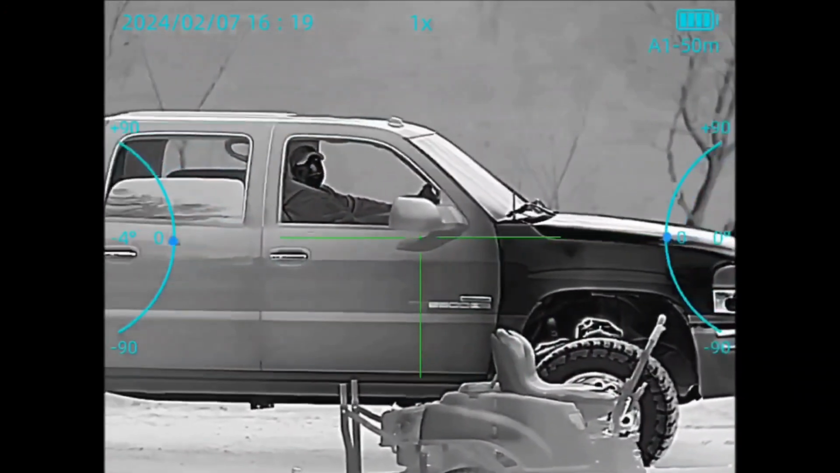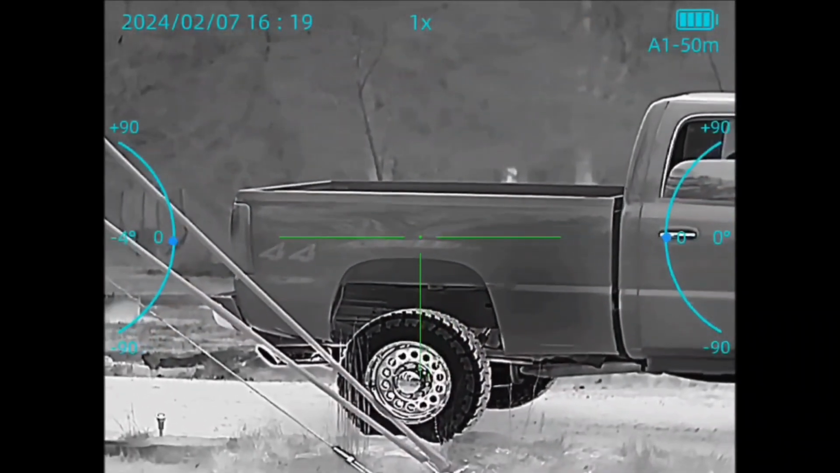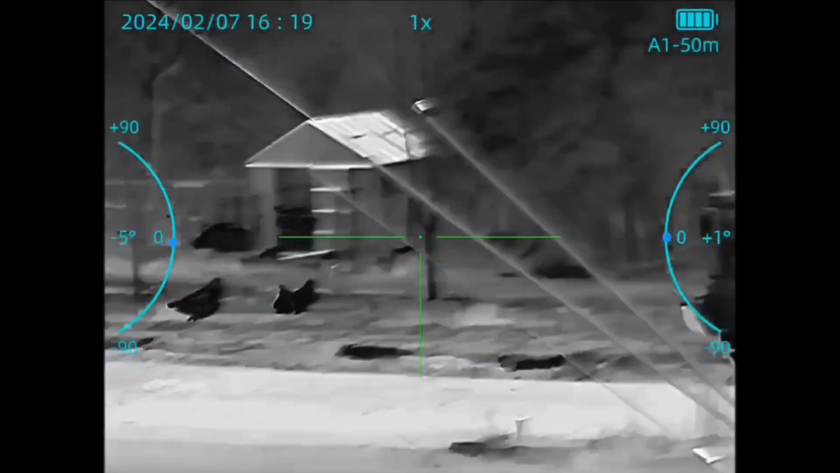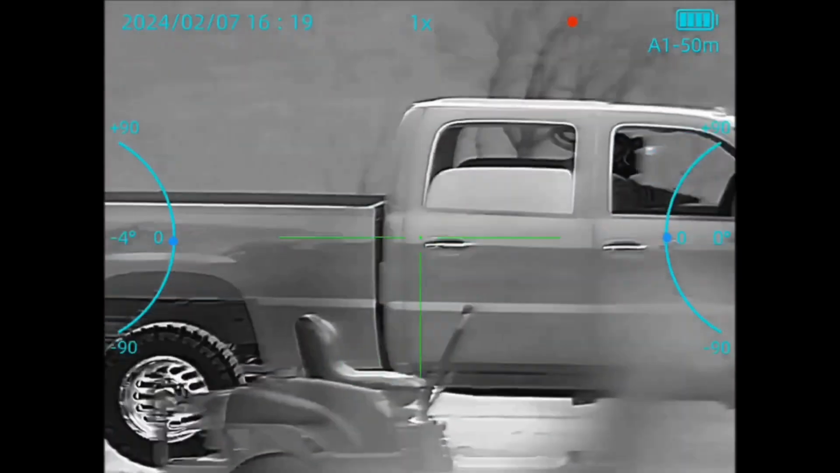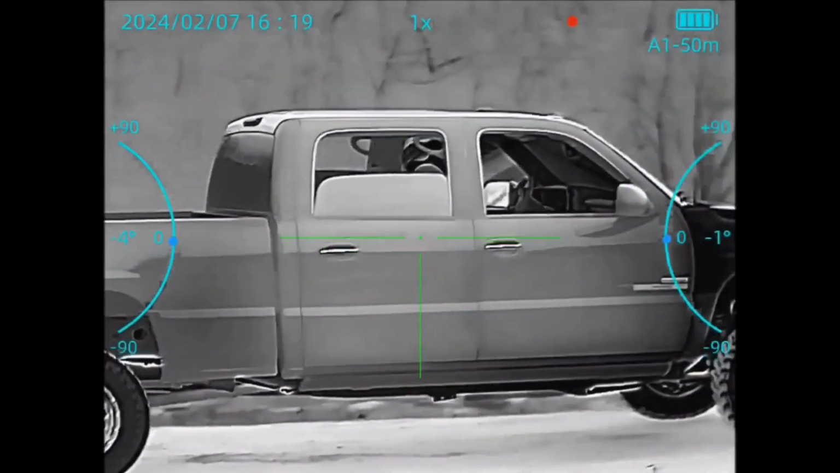All right, guys. Well, like I said, this thermal scope is pretty darn amazing for the price I paid for it for HTI. It was under $1,500, $14.99, and it's a 640 thermal scope with a 35 millimeter lens. The picture quality is outstanding.